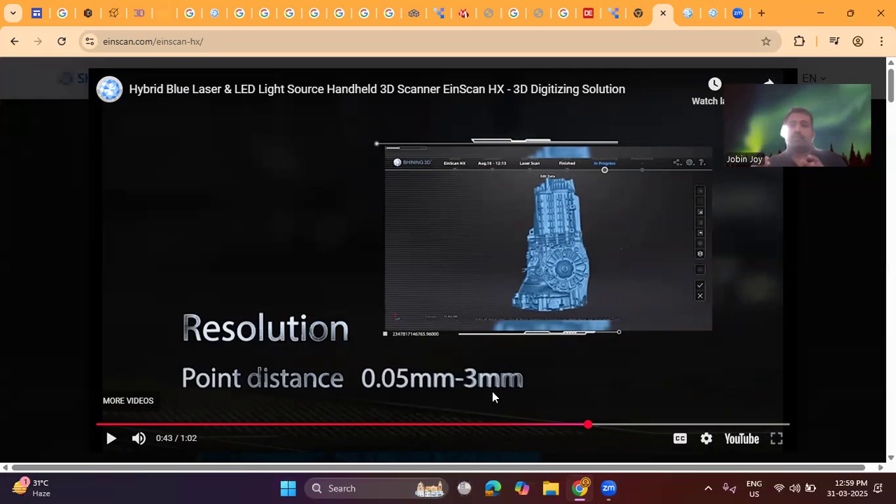So when we start the scanning process, as I already mentioned, the scanner is scanning 12 lakh points per second. The minimum point distance is 0.05 mm, and the maximum point distance is 3 mm. That is the resolution of this particular scanner. That means we will get very fine details of the object we are going to scan.